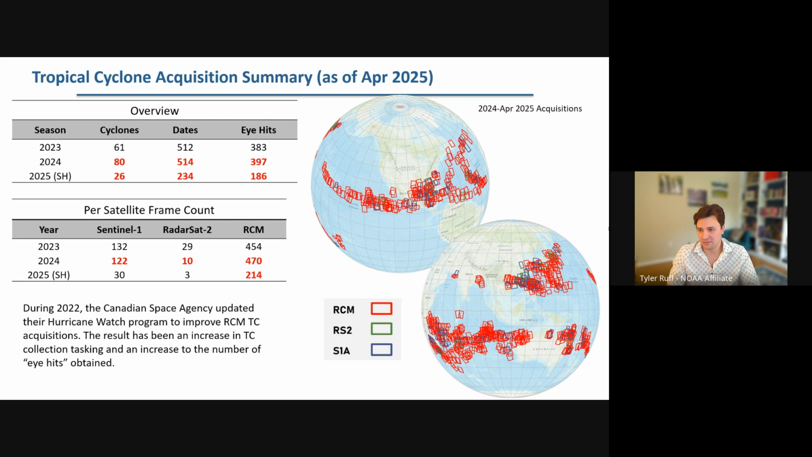In red is RCM, which makes up the large bulk of these. So why is that? In 2022, the Canadian Space Agency updated their Hurricane Watch program to improve the RCM tropical cyclone acquisitions. The result has just been a gigantic increase in tropical cyclone collection tasking and an increase in the number of eye hits that were obtained. That depends on the accuracy of the SAR hits, because we have to program them a couple days in advance, and depending on the accuracy of the forecast, you might not hit the storm when you want. But RCM has just changed the game completely.